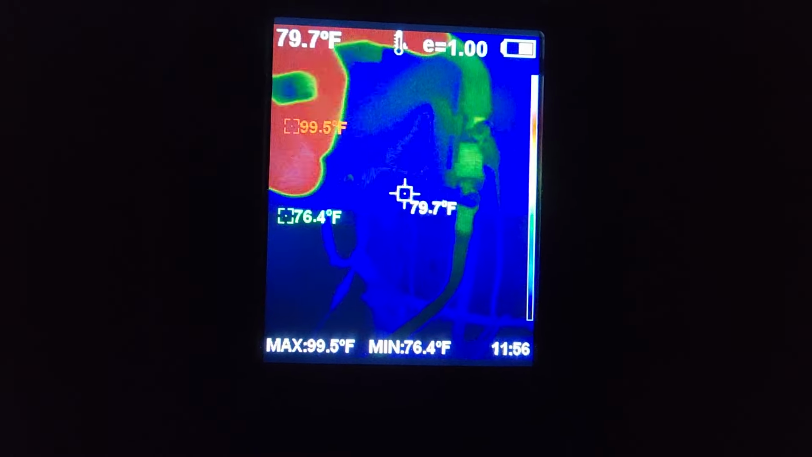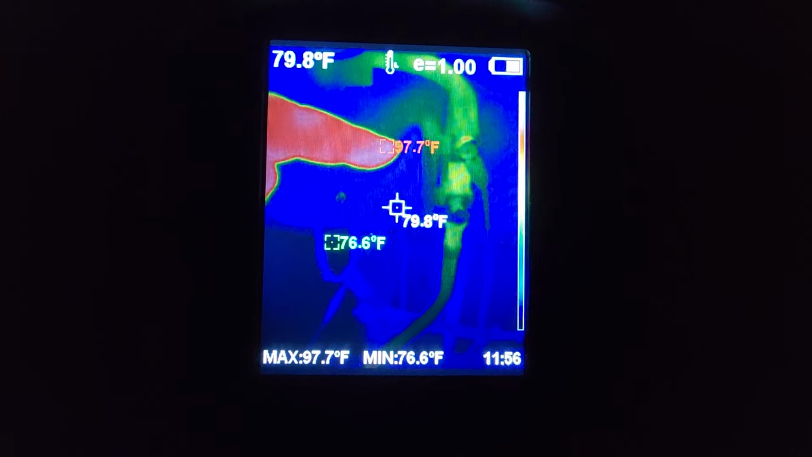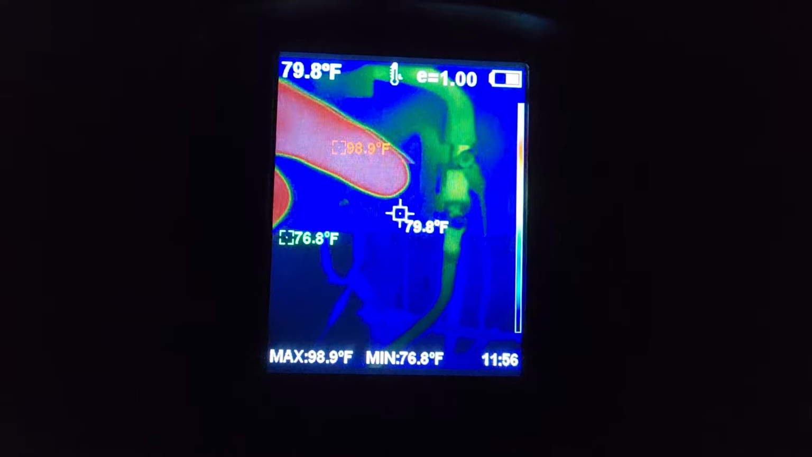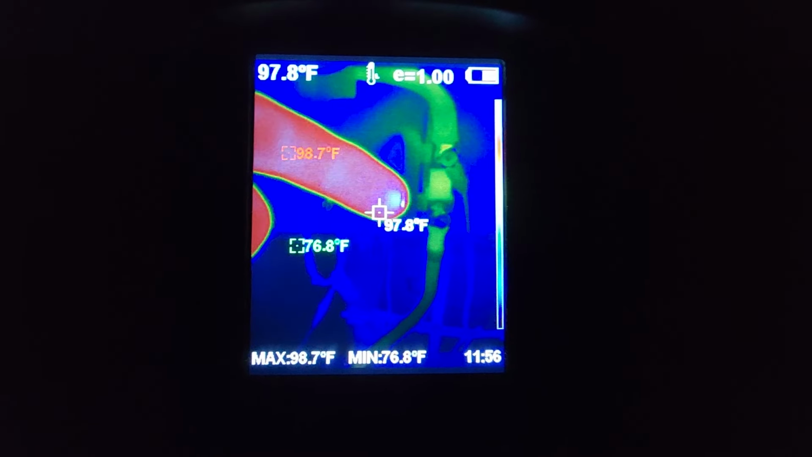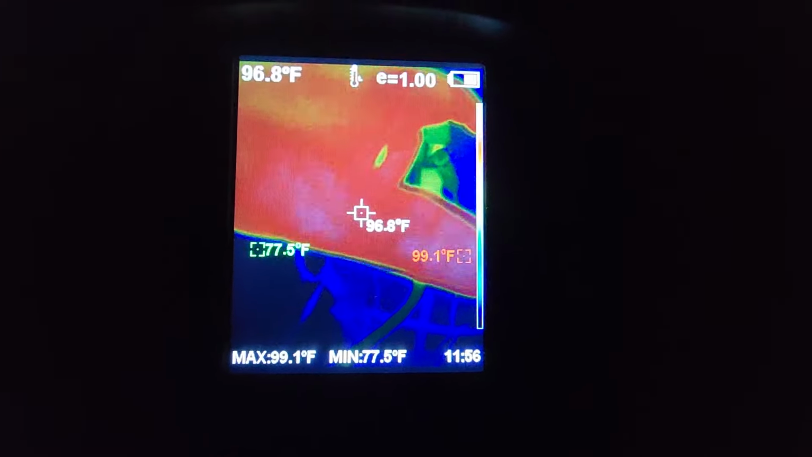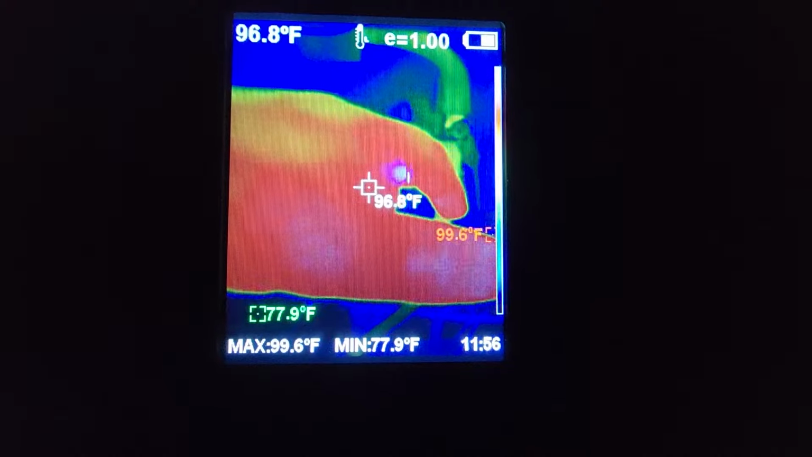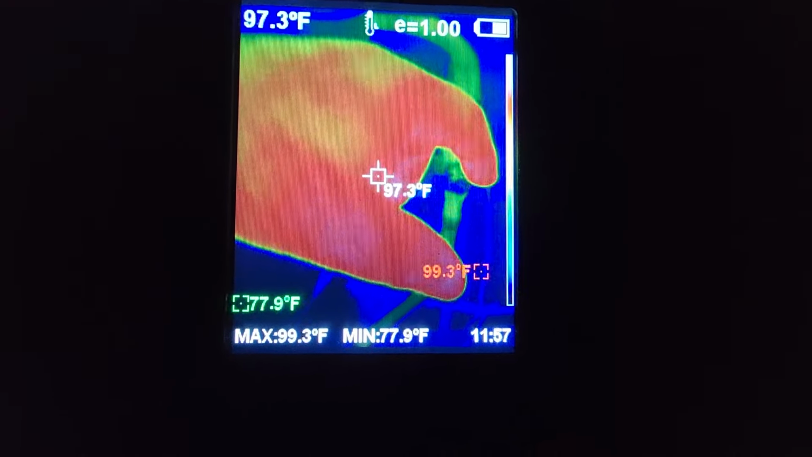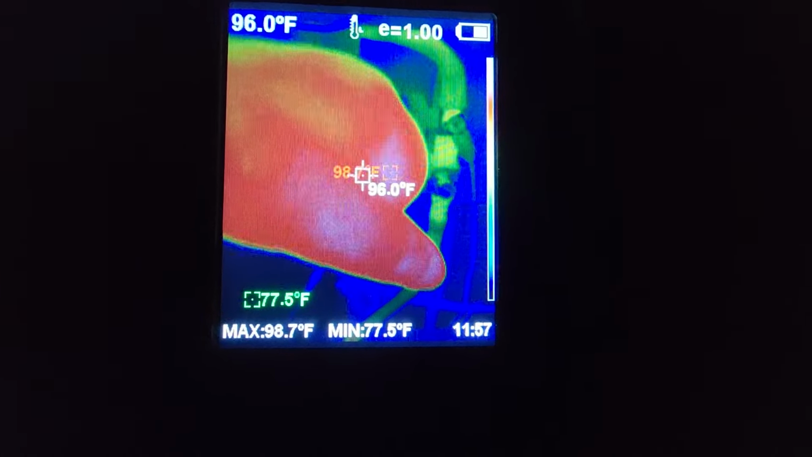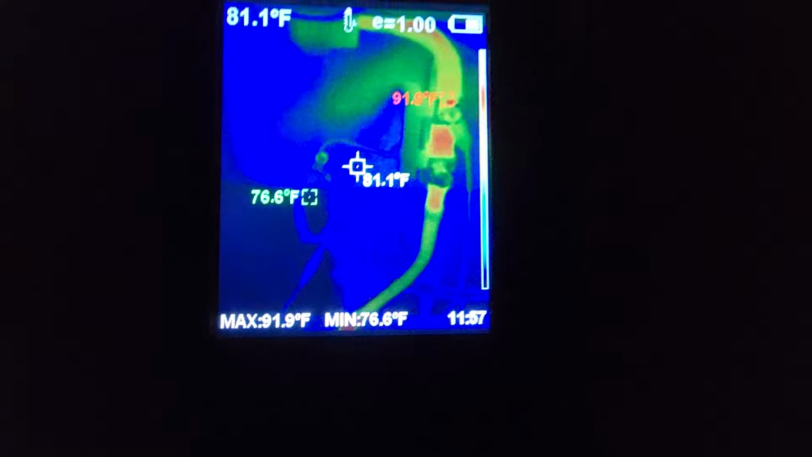You can see, right there, I can stick my finger in there, and you can see how the screen is changing colors. It's pretty neat. There's the bottom of my finger, there's the top, and then there's my thumb. I actually have gout in my thumb right now, if you guys know what gout is, and you can see that it's showing up a little bit different right there at that joint where I'm bending it. But anyways, it's pretty crazy.